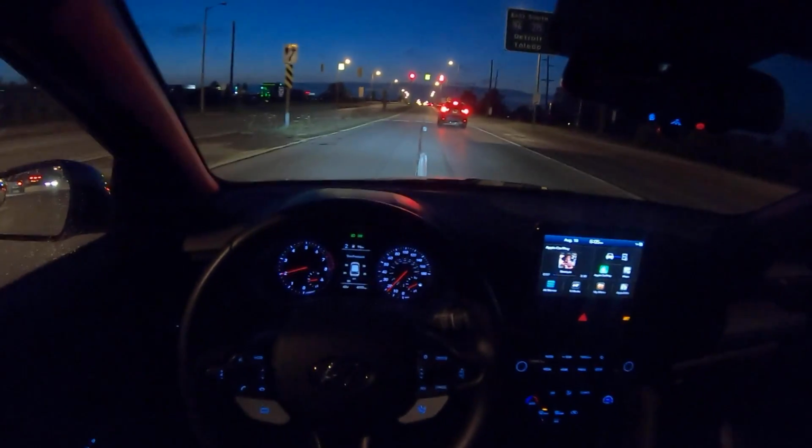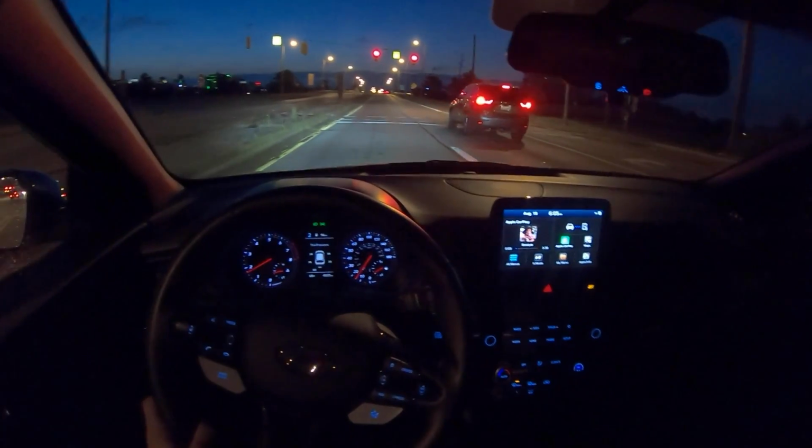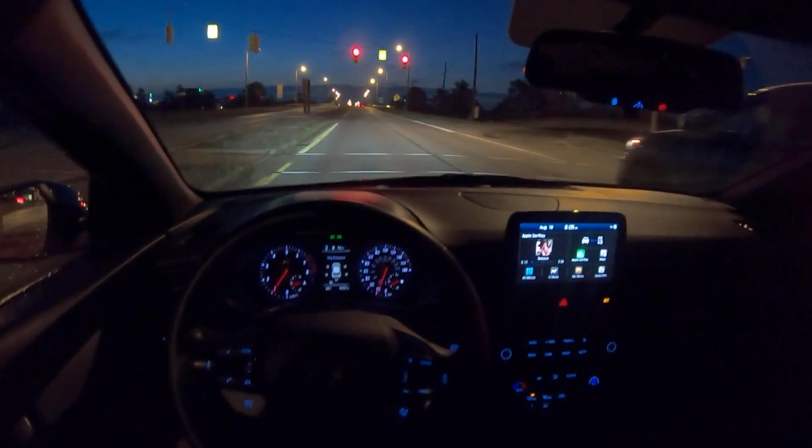Great car, too stiff, guys. The ride quality is insane.